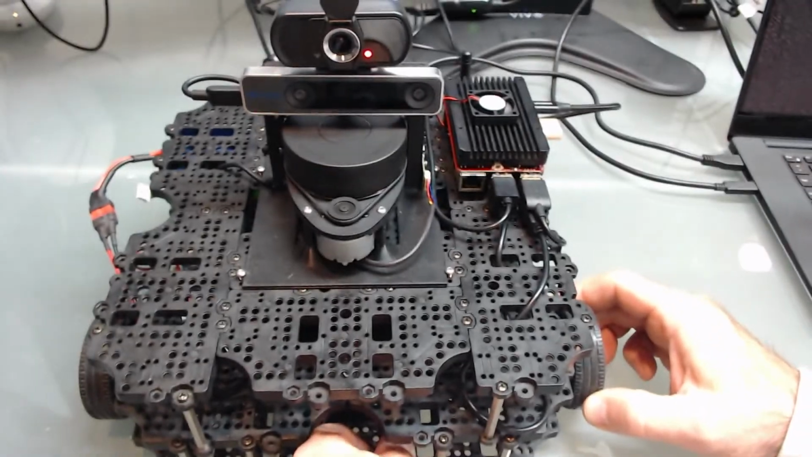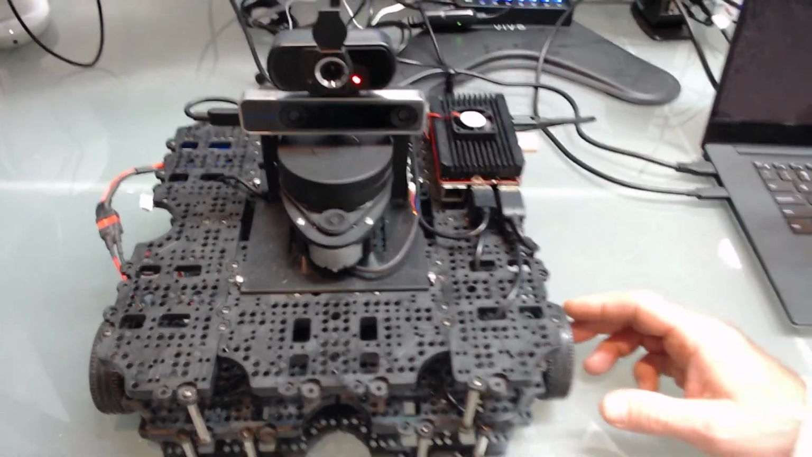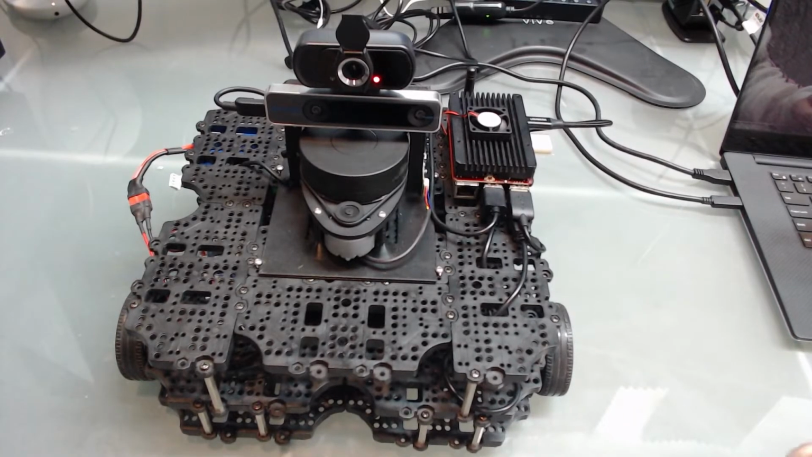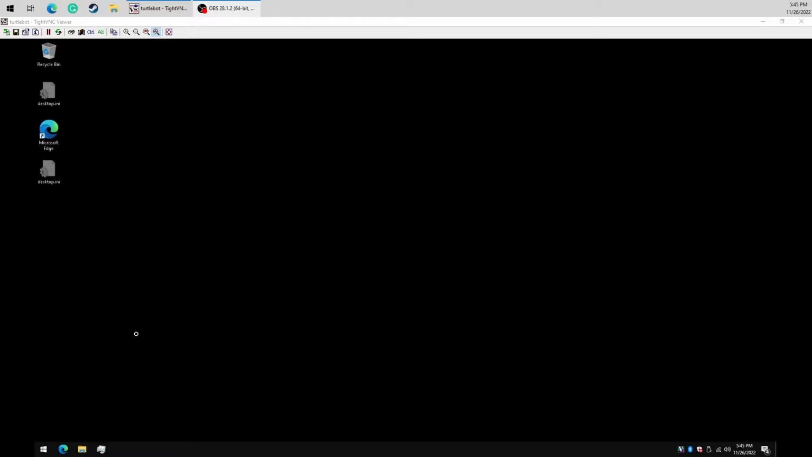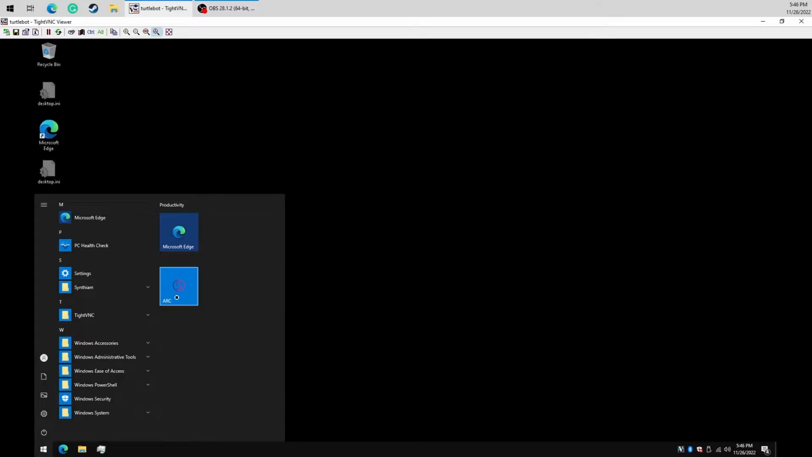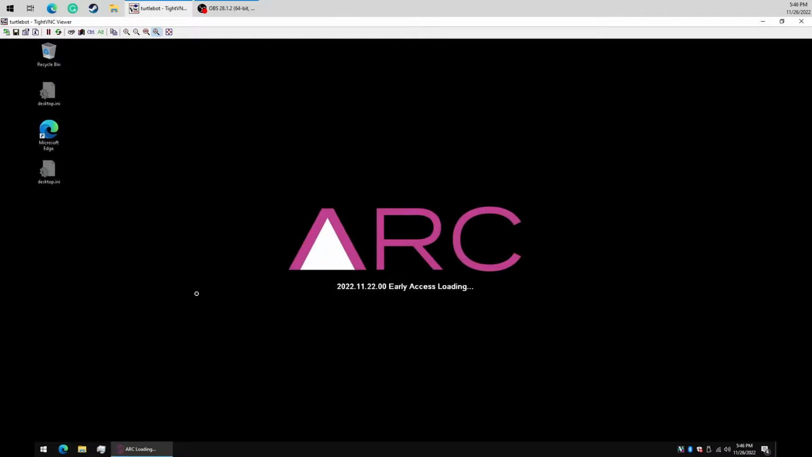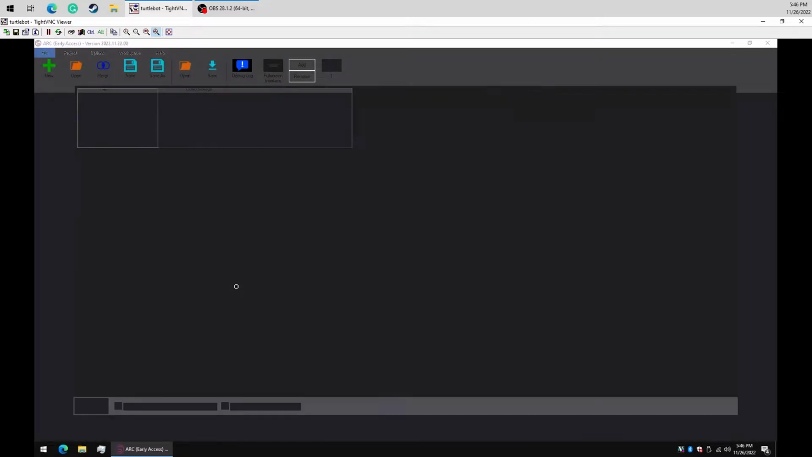What we're going to do is, first we're just going to try to make sure we get this thing working, like driving around. I've already installed VNC on this computer, and as you can see, we're VNC'd into it. From here, we should be able to load up ARC. Now, I already have a project that we can play with if we want to just see how it works, and then I'll create a new project from scratch to show you how to do it.